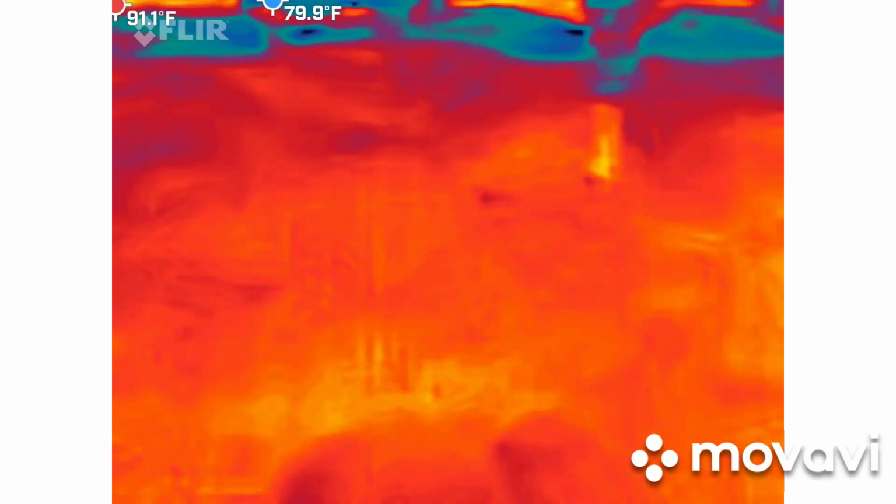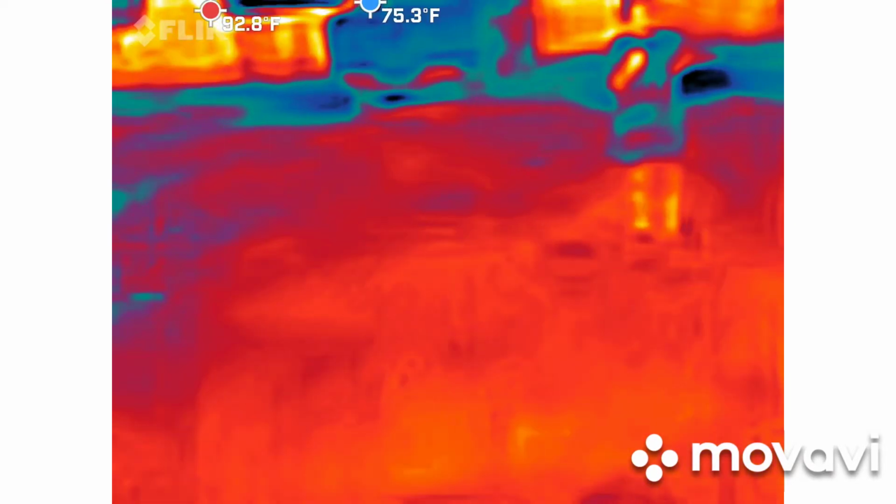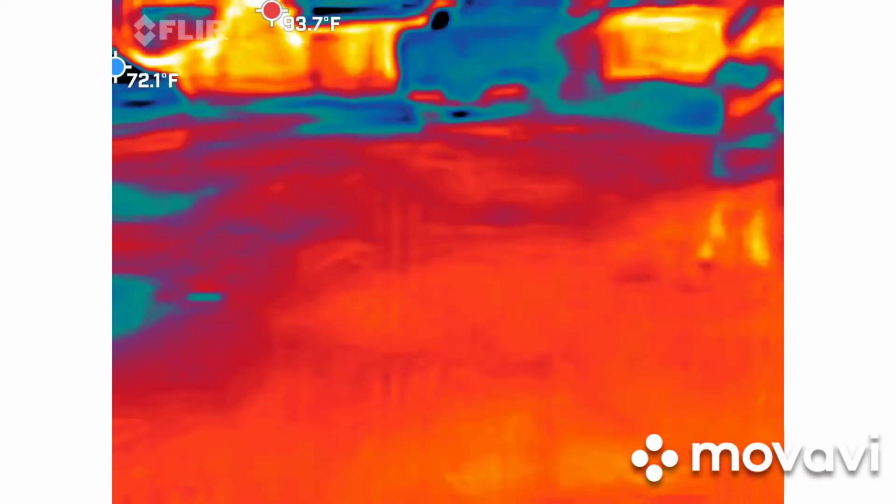Did she turn off the temperature? No, it's still on. Okay, we're going to shut that off. The reason I'm shutting it off is those EMF numbers are now going to move way faster.